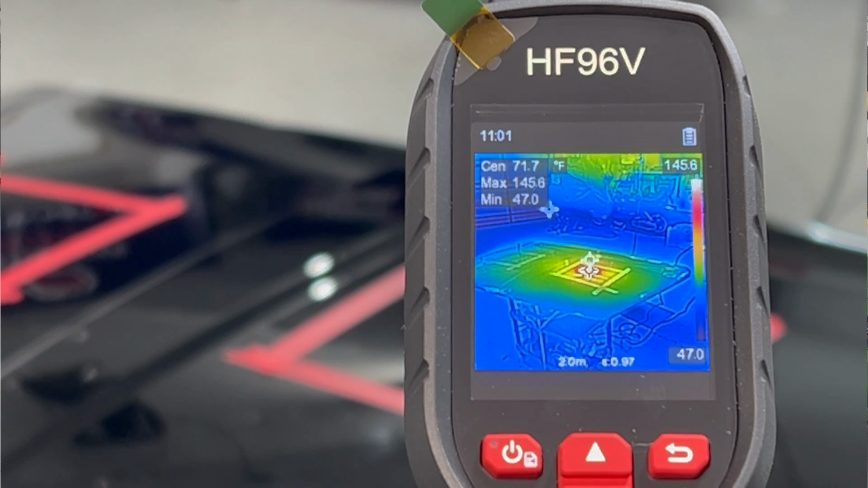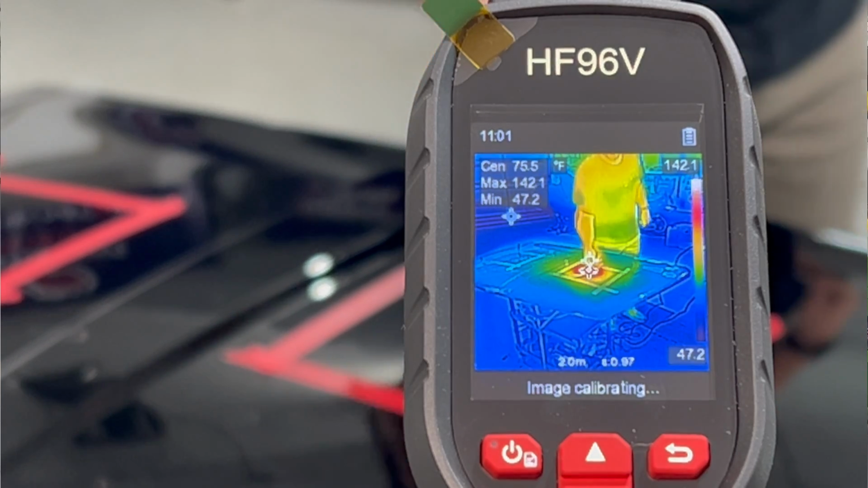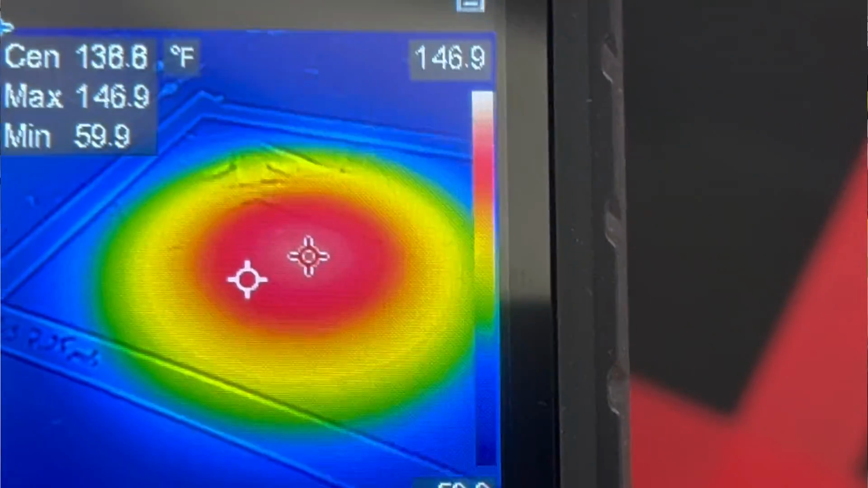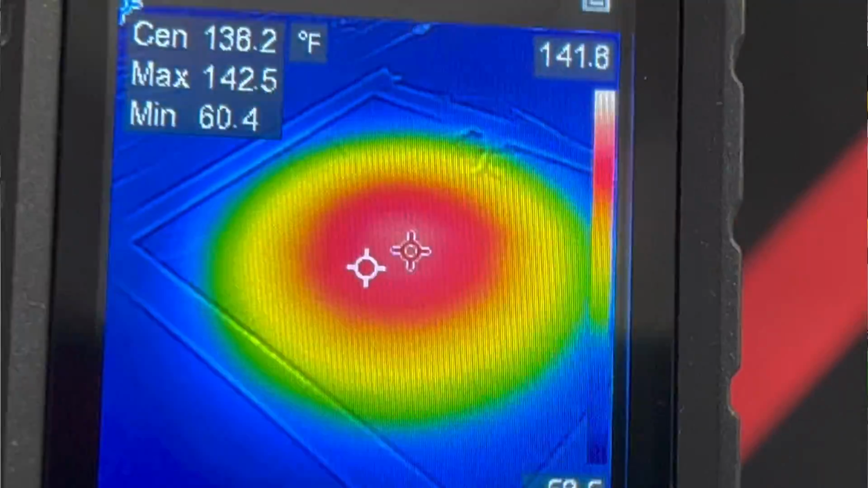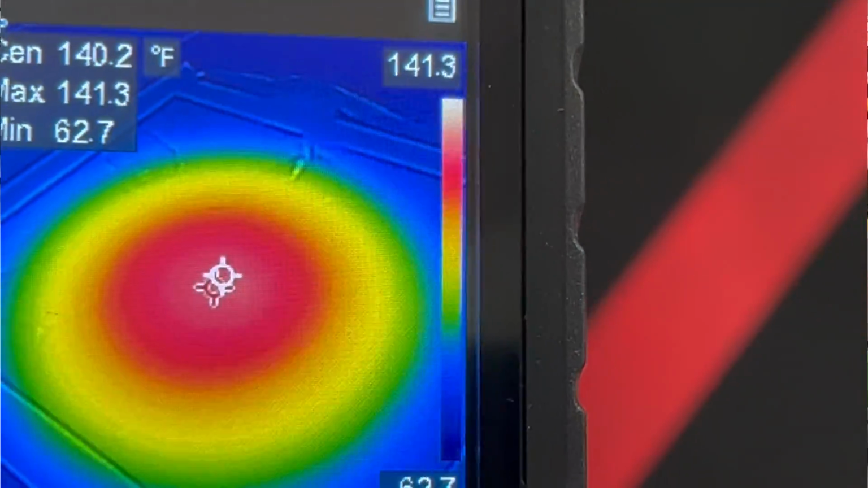So you guys can see very well. Yeah, that's hot. You don't want to be touching that too much. That's for sure. So you can see right where I focused it. Obviously, right? So you can see where all the heat is. Still 142 degrees, still cooling down.